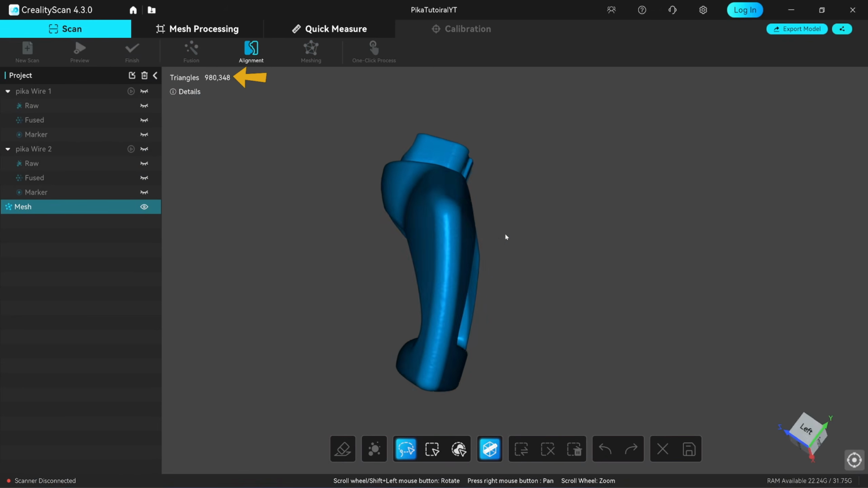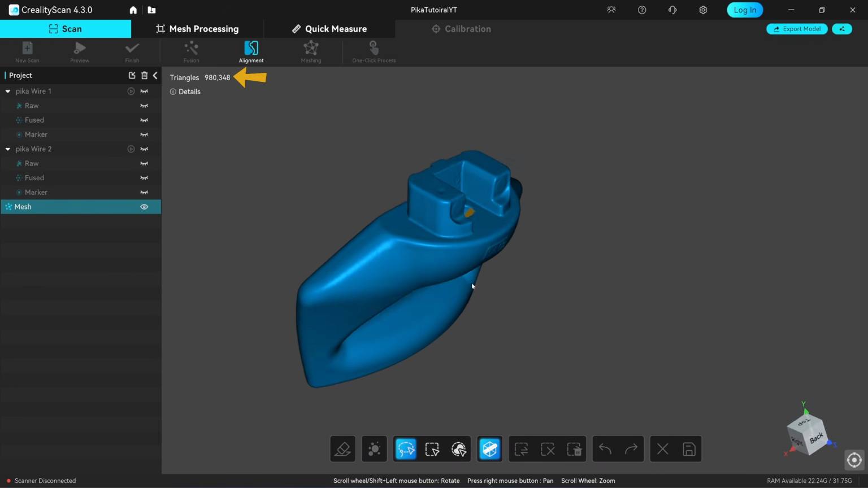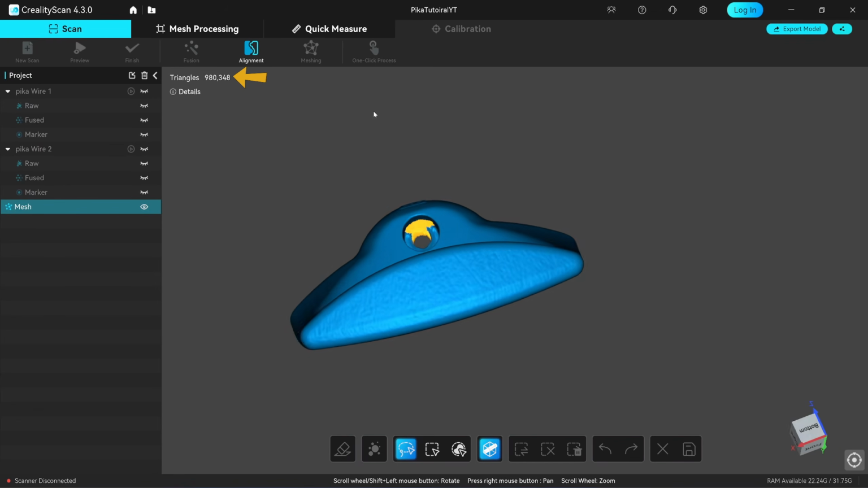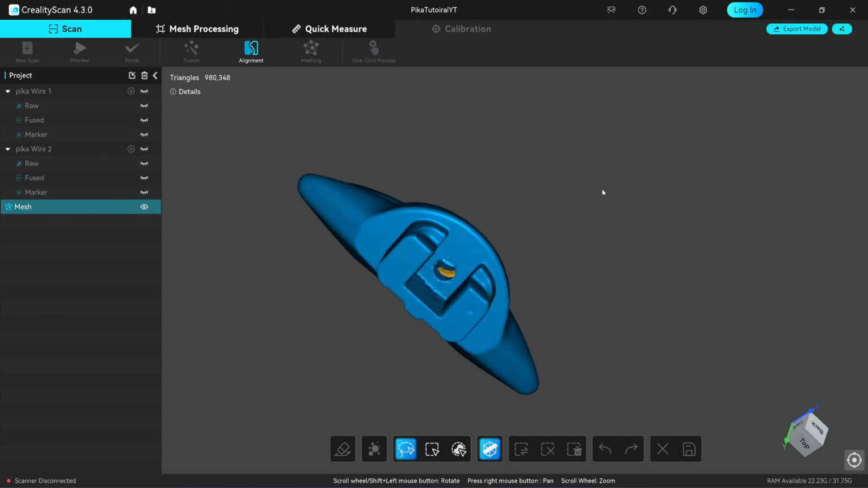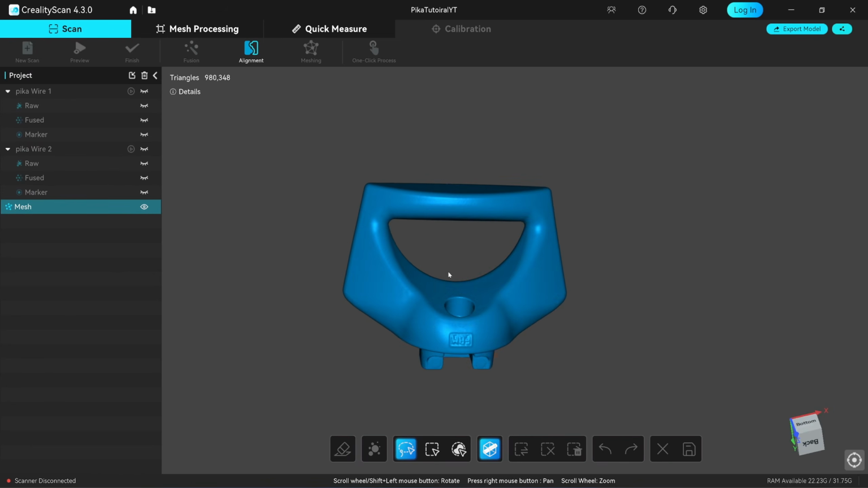You will notice the number of faces is lower than the set value of 1.2 million. That's because the overlapping area has been fused. Now I have a completely clean, noise-free scan from Pika ready for export.